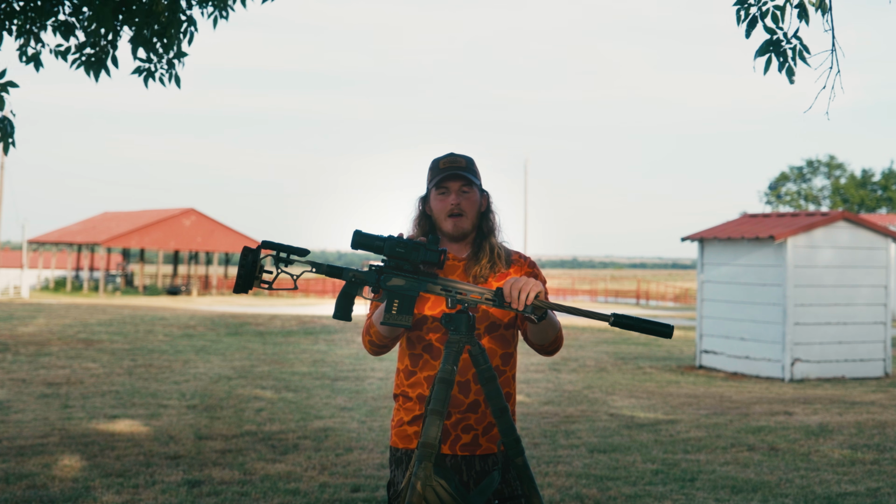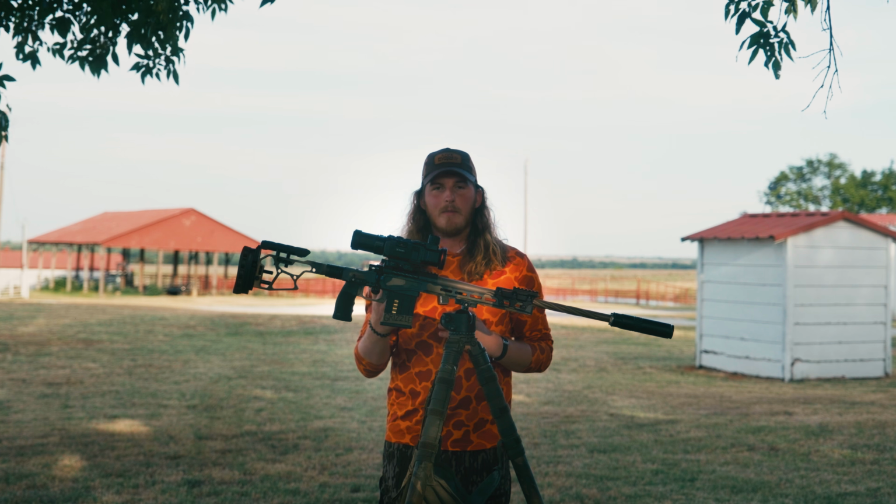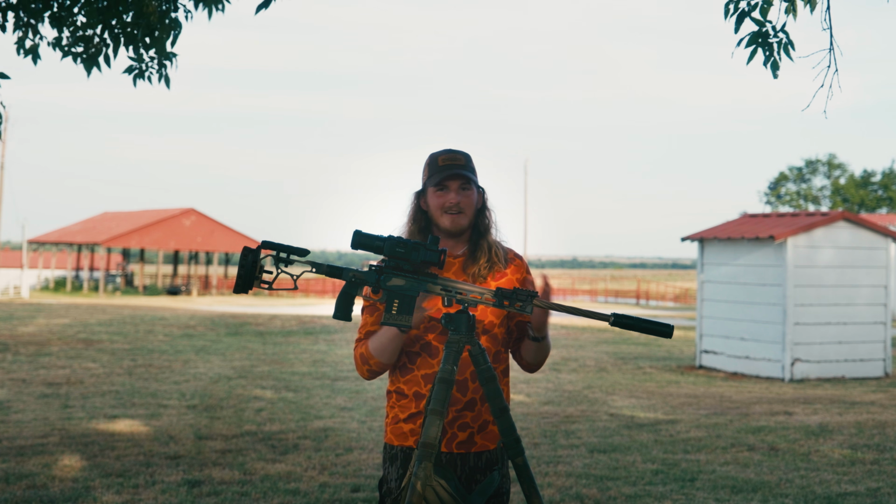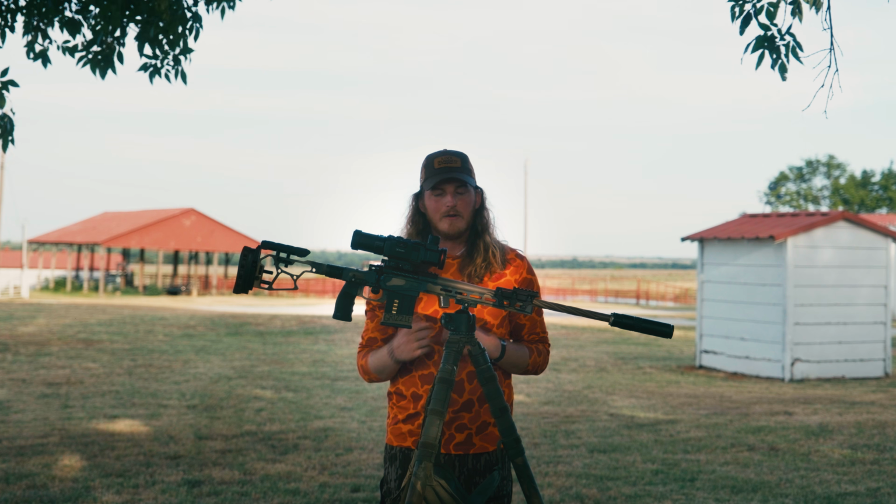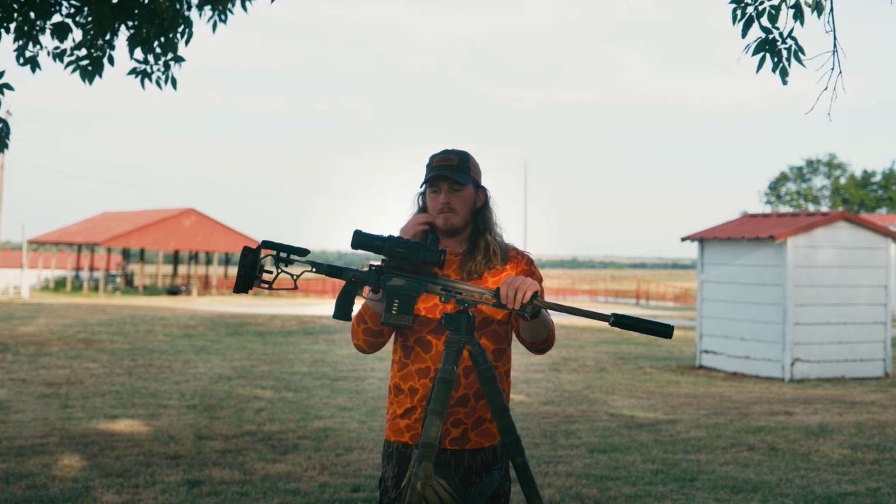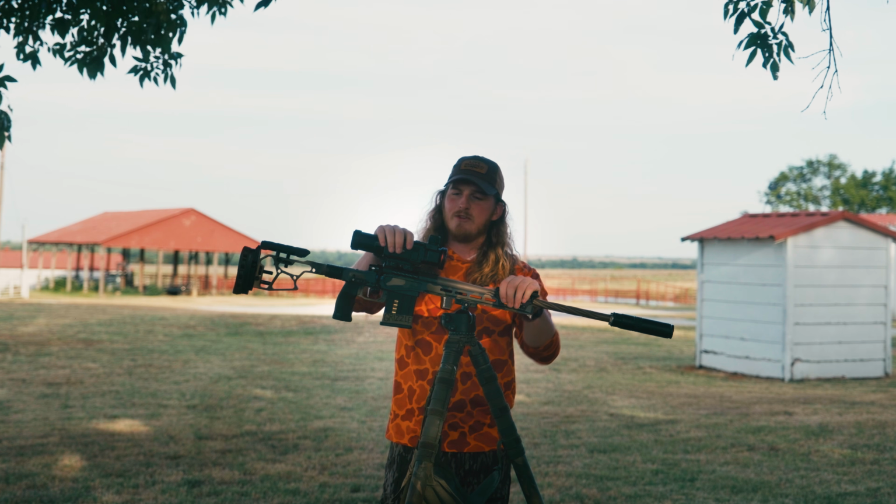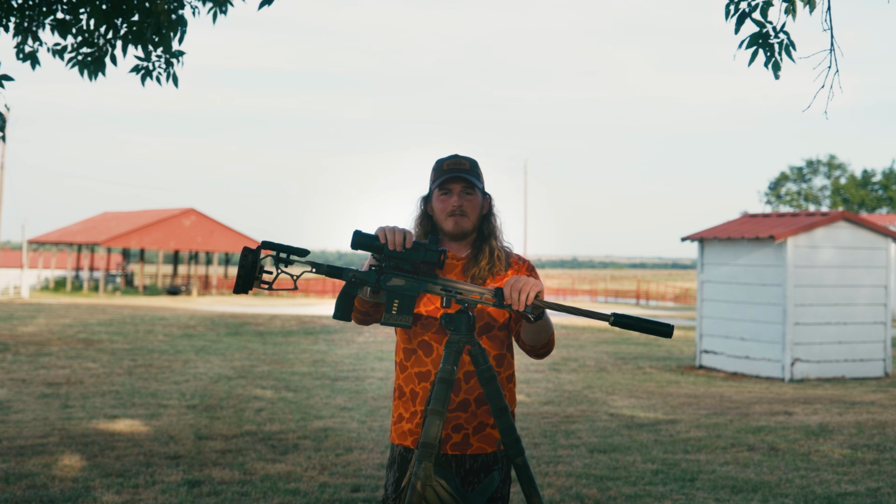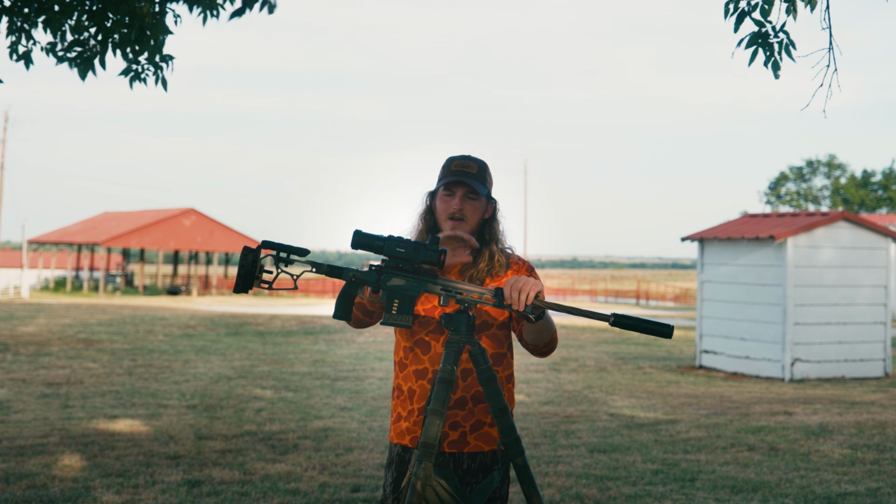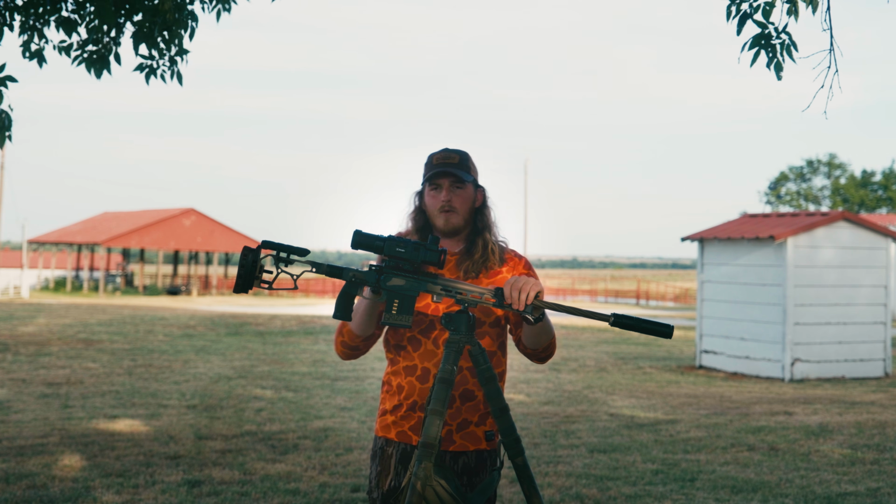I didn't have to worry about turning it on and off, wondering if my battery is going to die, how long we're going to be out here, whether I need to conserve battery or take spare batteries. None of that. It's going to last you all night long. We've got it charged up now, so we're about to go out on another hunt. I just wanted to give you an update on how yesterday went and how the thermal optic performed. The rifle performed great.